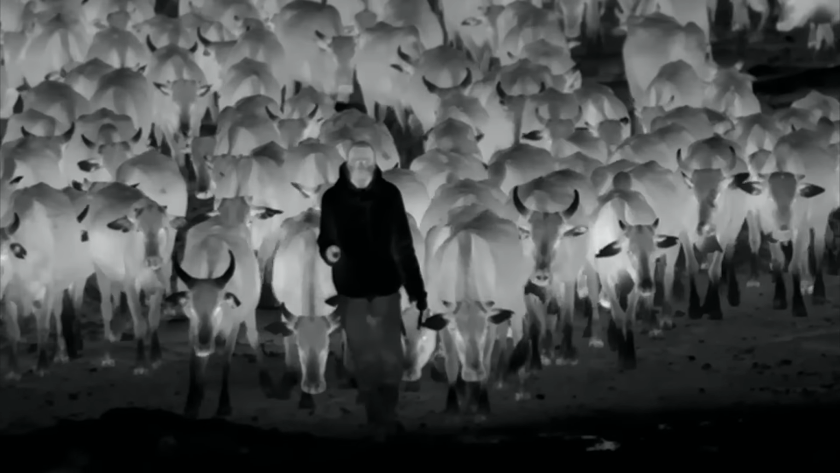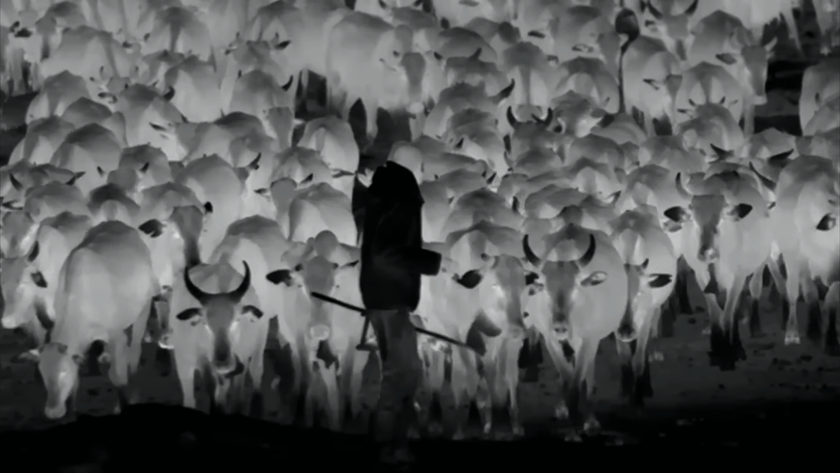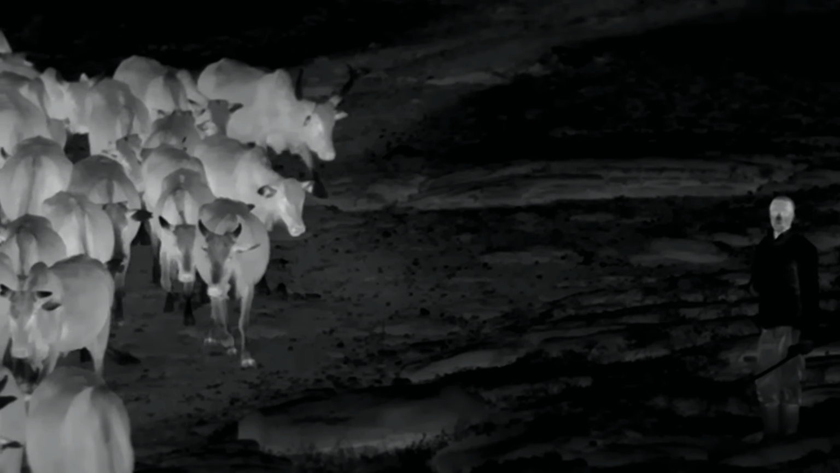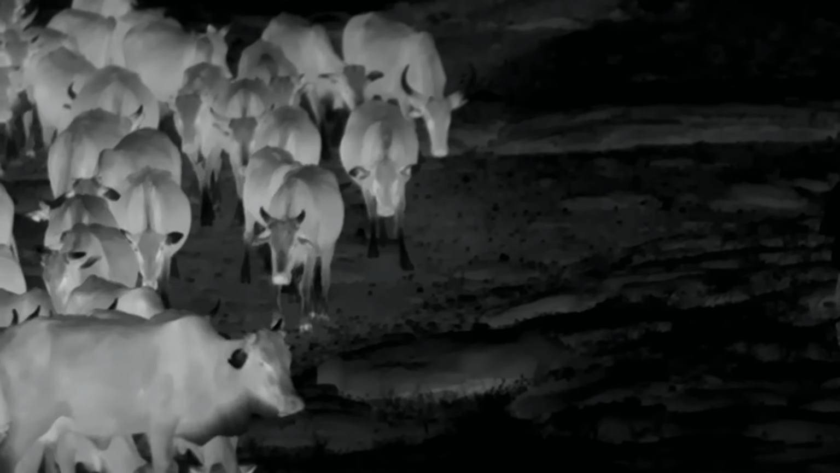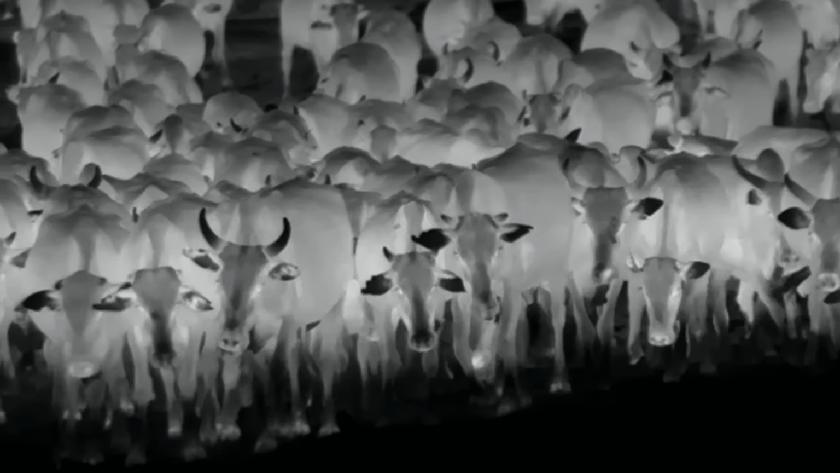The thermal camera illustrates what happens each night in the north of the reserve. Around 40,000 cows are driven into the protected area. In Kenya, they have a market value of roughly $12 million US. This has nothing to do with the poor shepherd's struggle for survival.